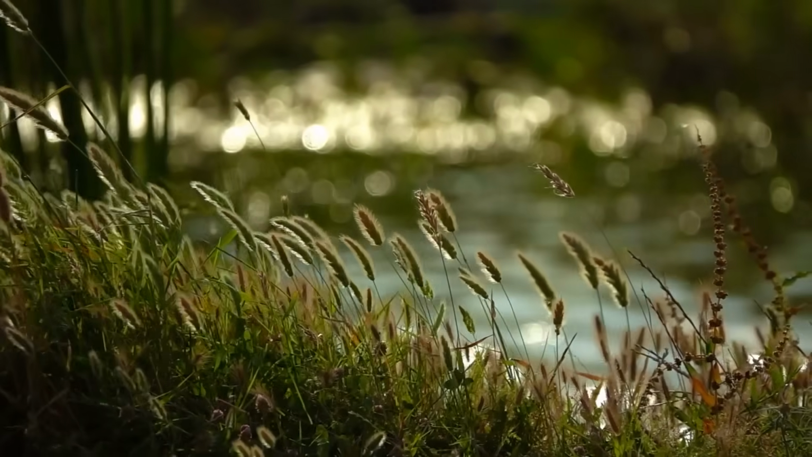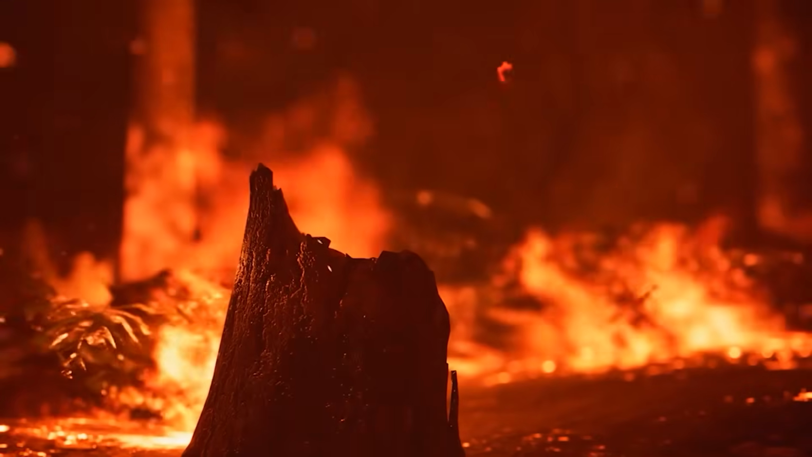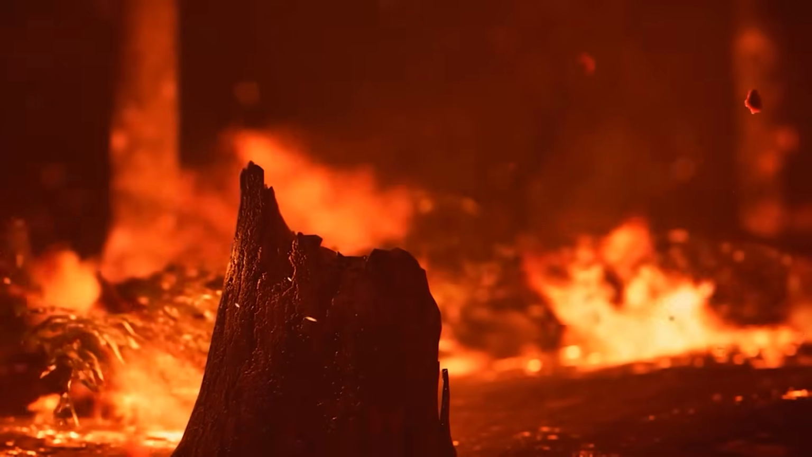A year ago, they had stood at its edge, chasing the impossible, and they had almost caught it. Until nature intervened, wildfire swallowed the forest, cutting the investigation short. The moment slipped away, but now the trail had led them back. Not a new site, not a nearby ridge, the exact location. It was the same trail, same trees, and same unnatural hush that blanketed the world like a warning.